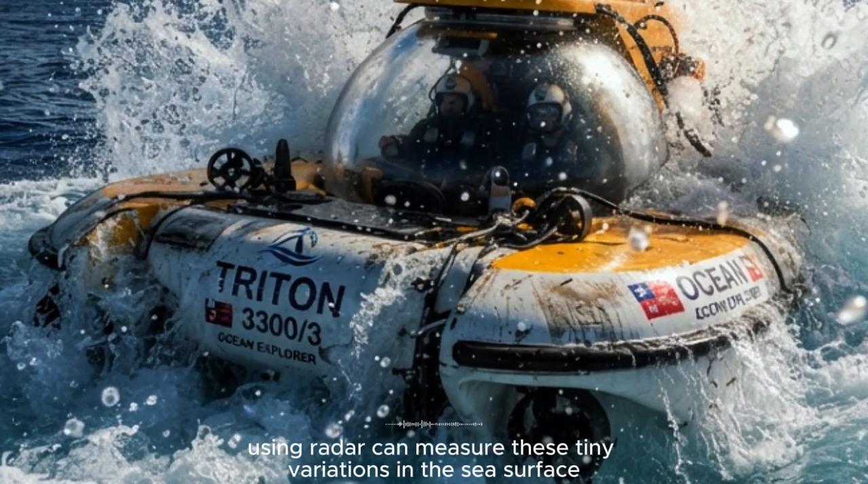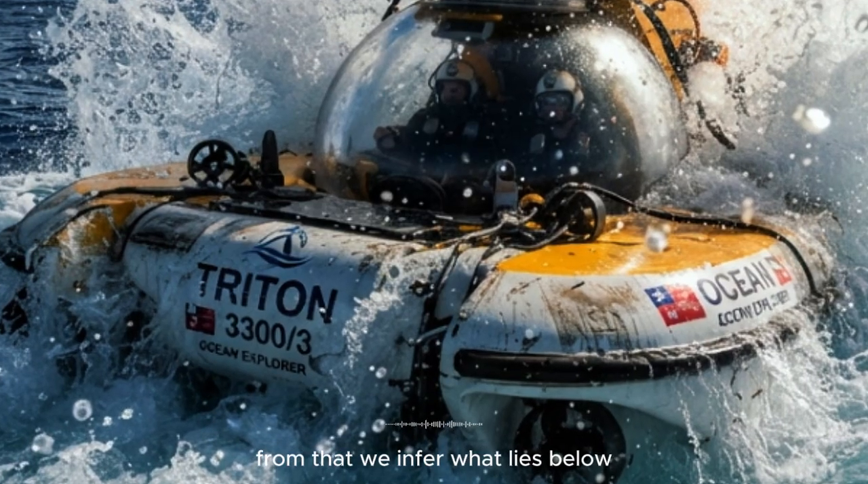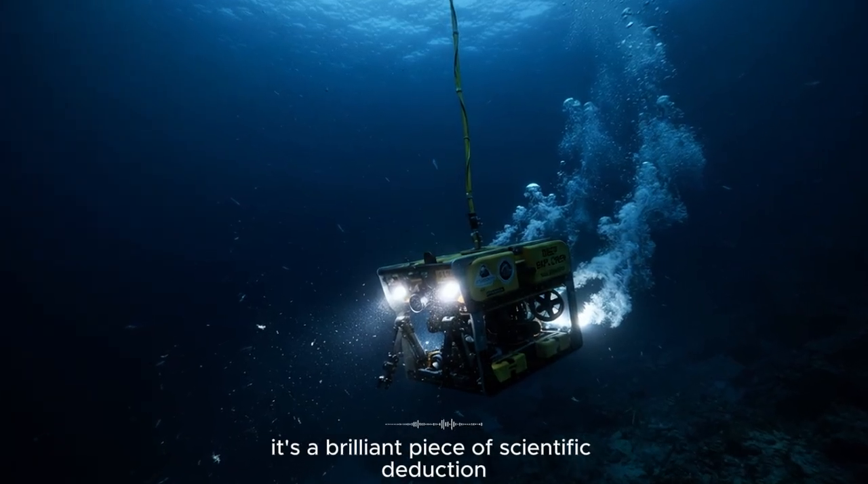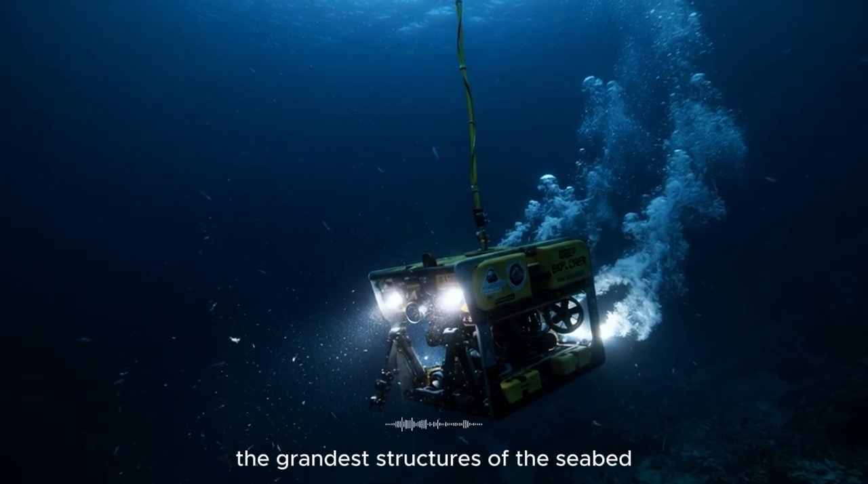Satellites, using radar, can measure these tiny variations in the sea surface. From that, we infer what lies below. It works, she assured me. It's a brilliant piece of scientific deduction. We can detect the presence of massive features, the grandest structures of the seabed.